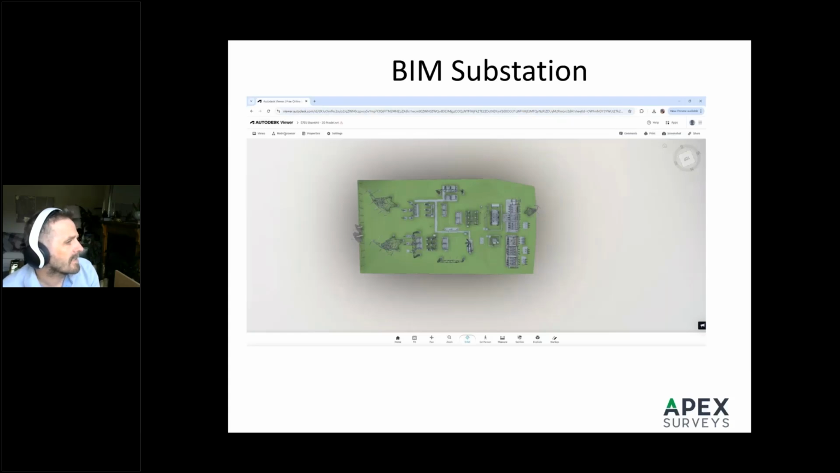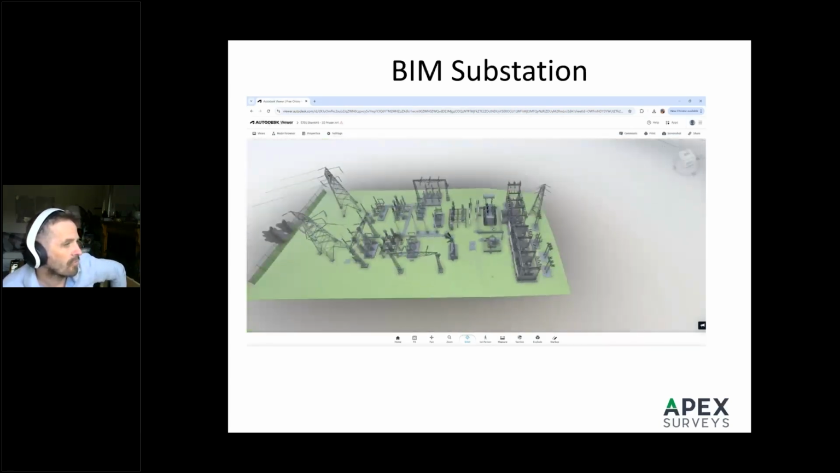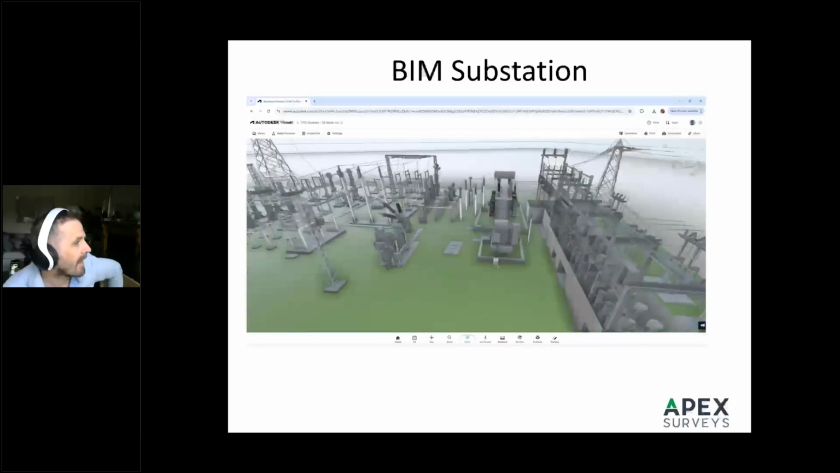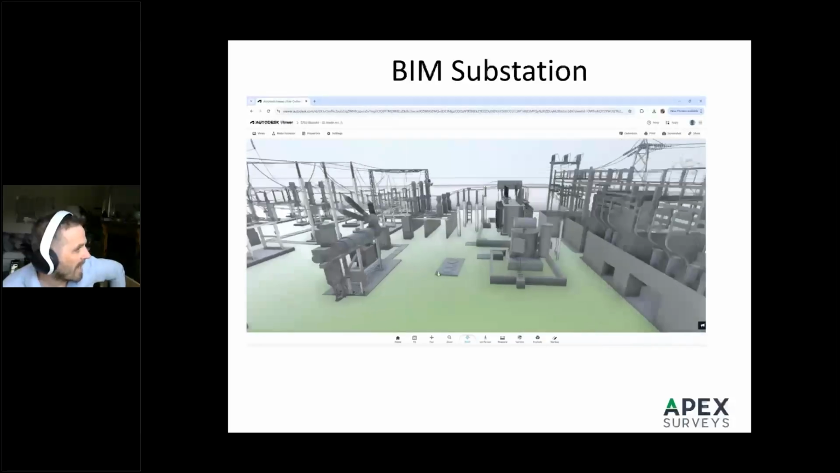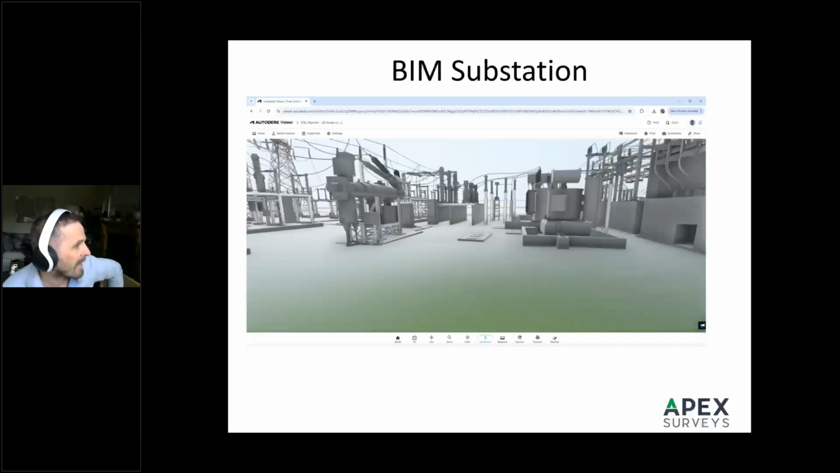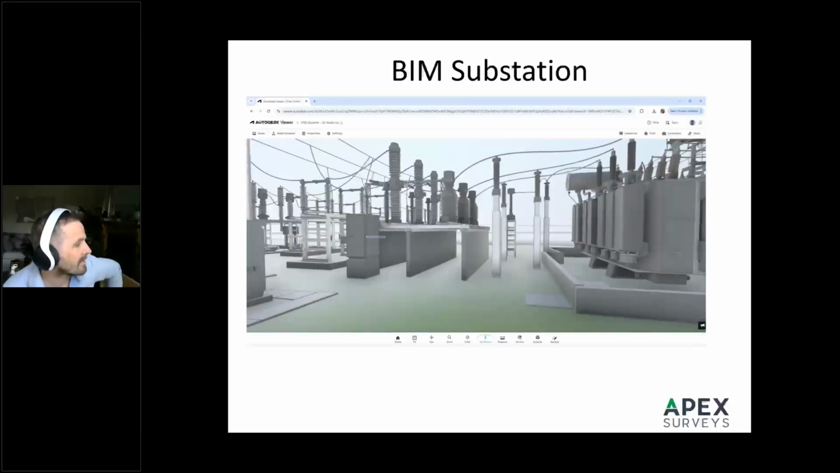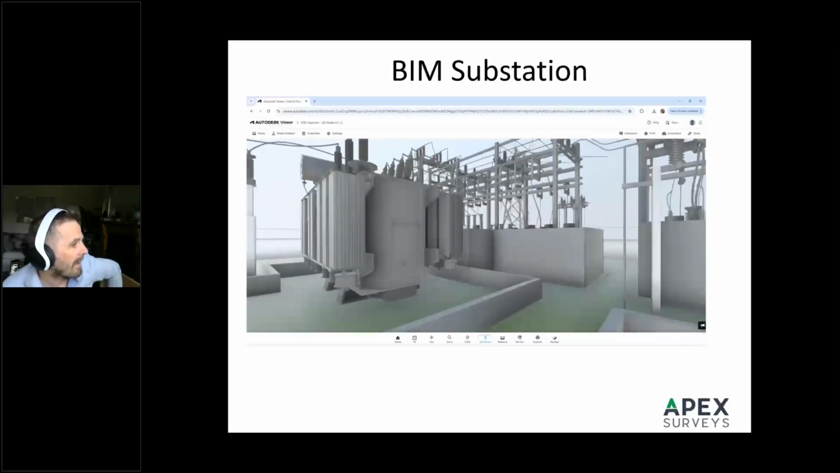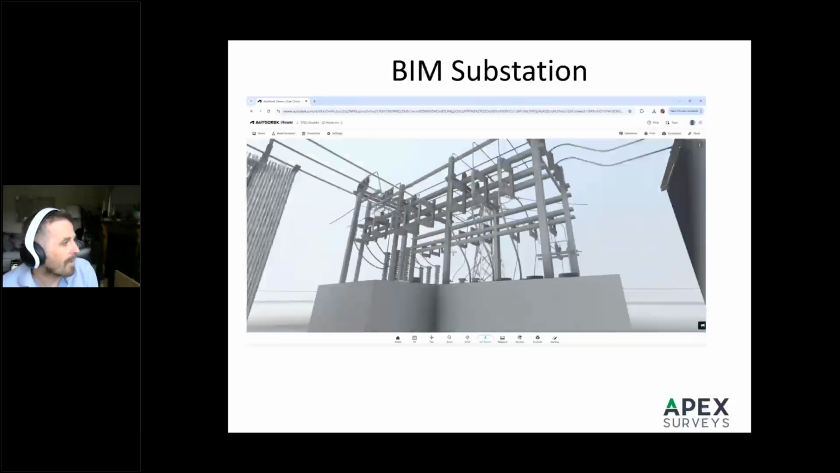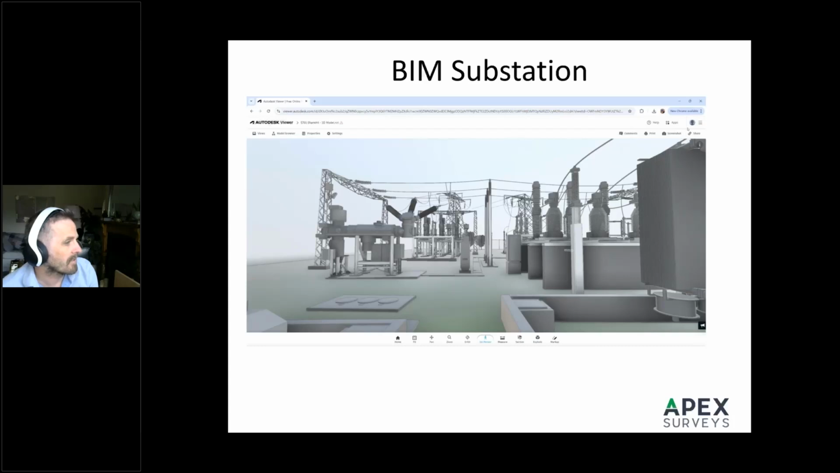This here is a substation. Our client was looking to put in a new bay at the substation. They needed very precise measurements of all the instruments that were there, all the cables, and the distance between where the cables touch the ground, for very high precision design work. So we generated this BIM model for them, and they were able to install without ever actually needing to go to site. They were able to get the new design done.